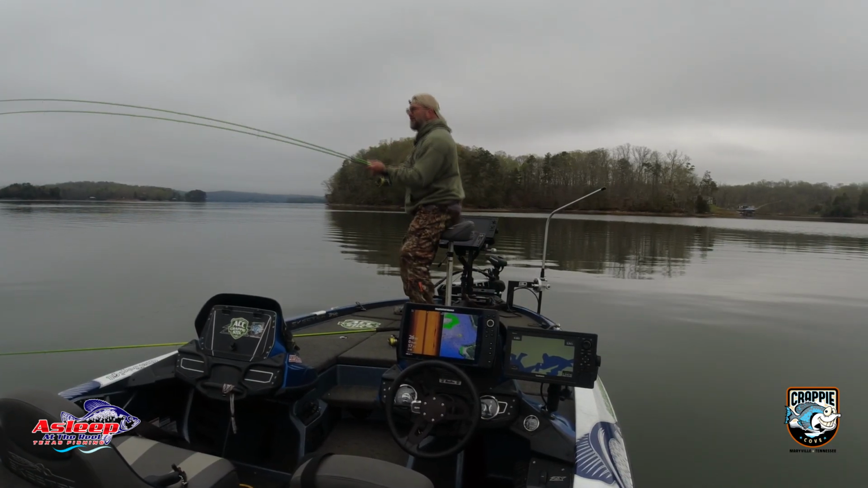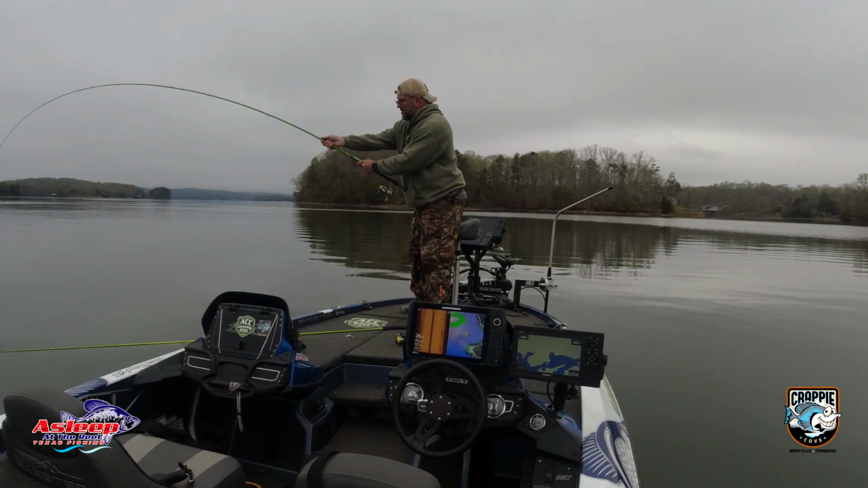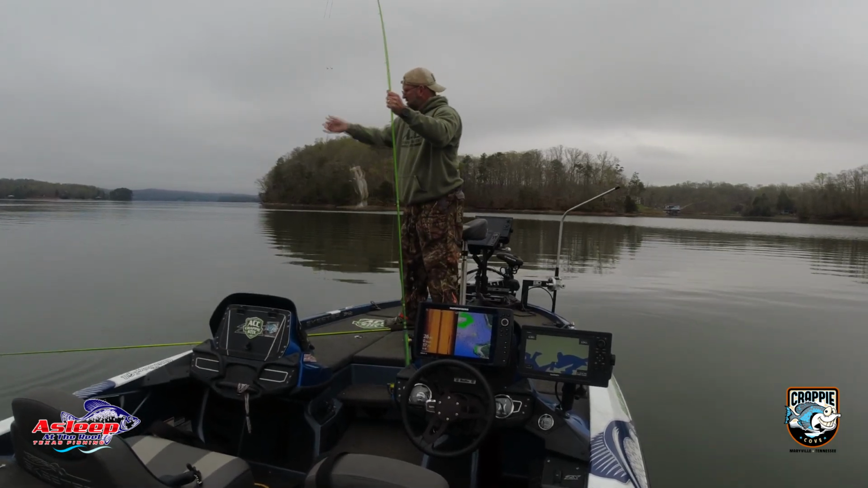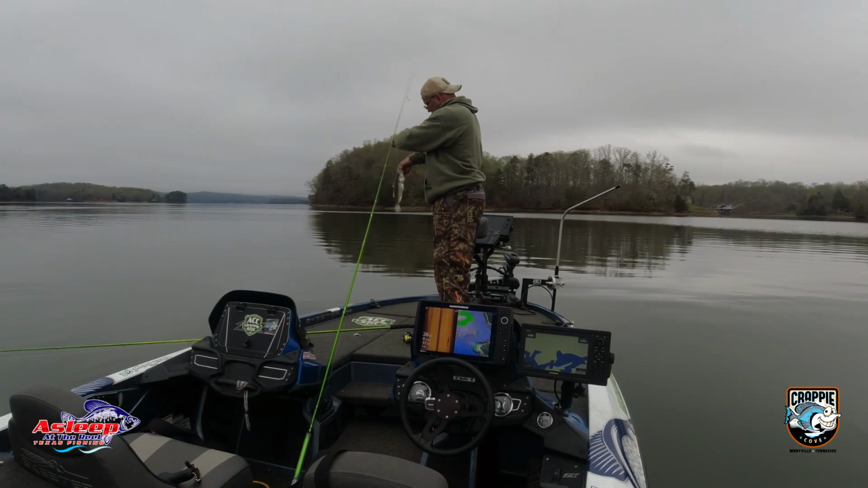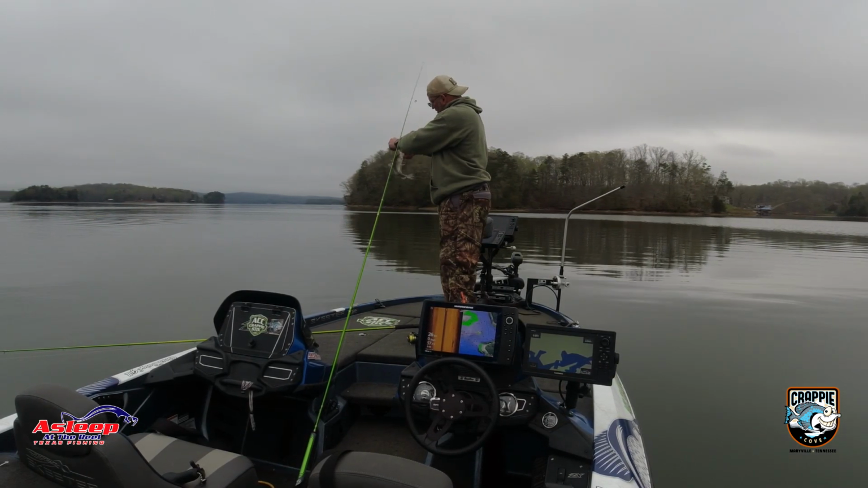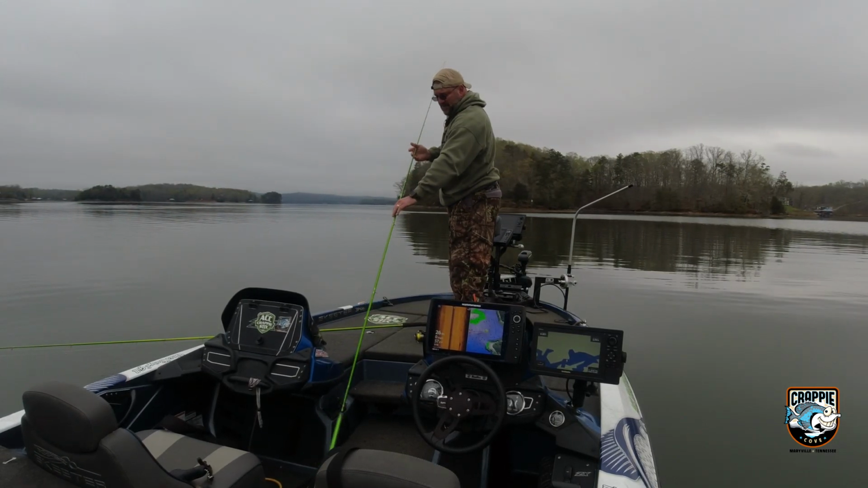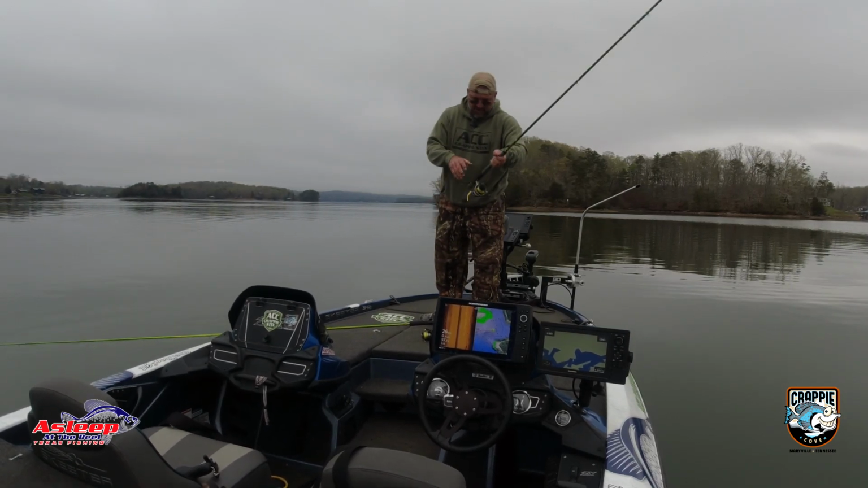And these little suckers are fighters too. Hey, these are definitely bigger. Not the same fish. All right, we're gonna leave that one alone.